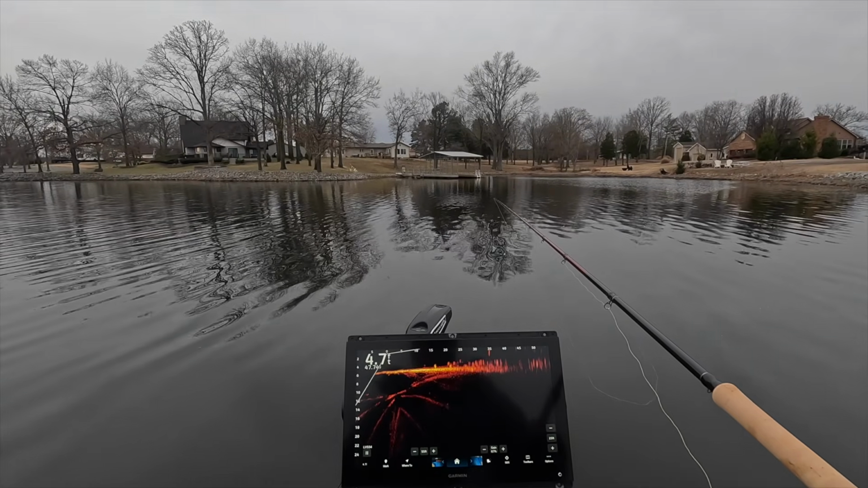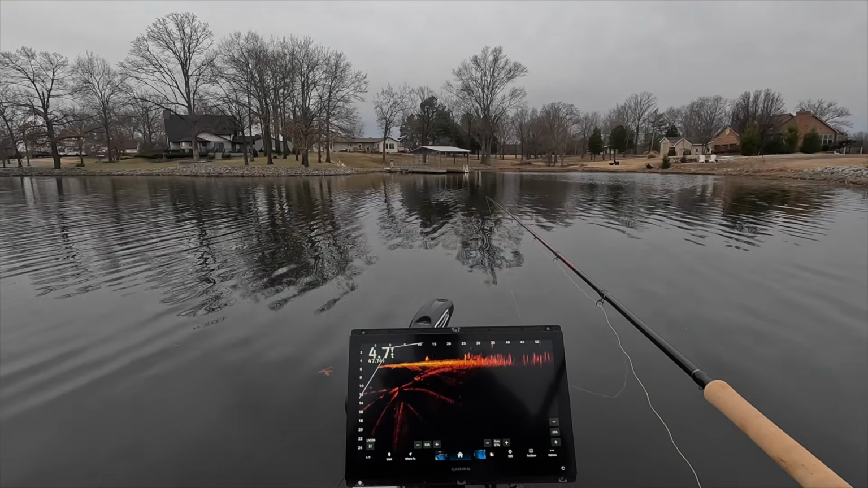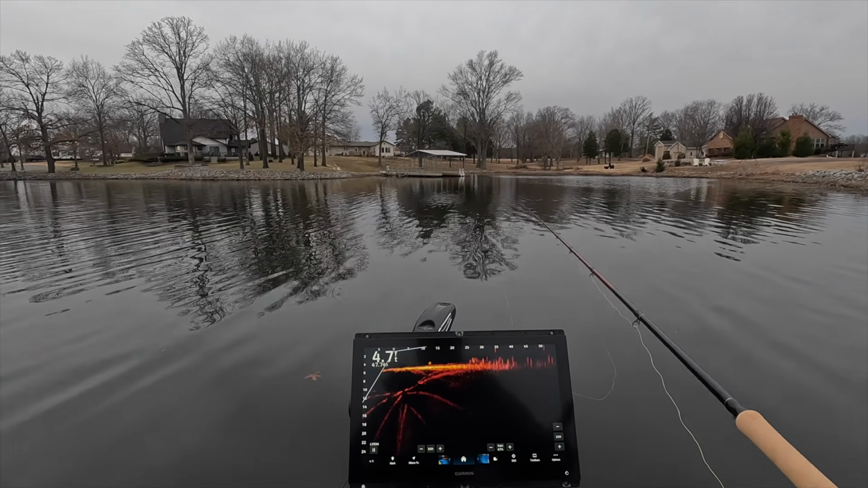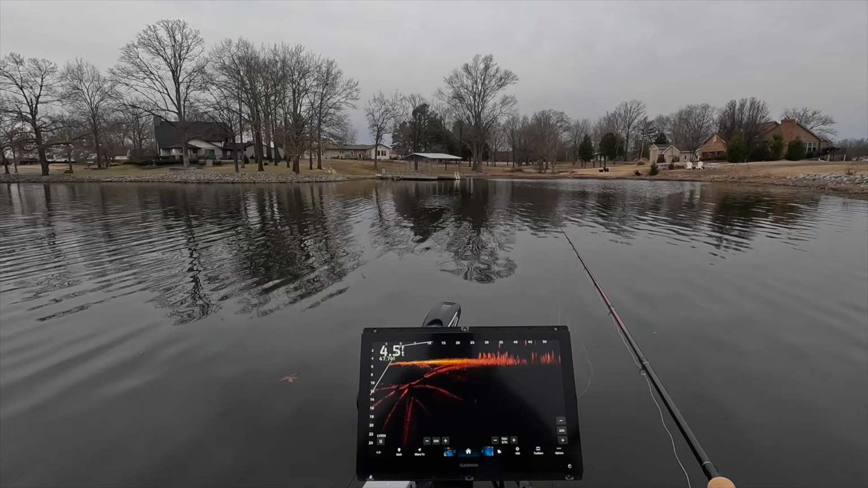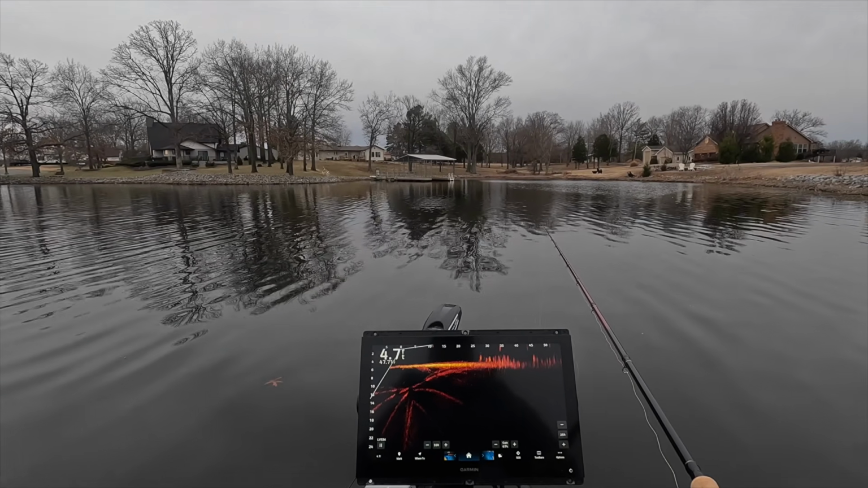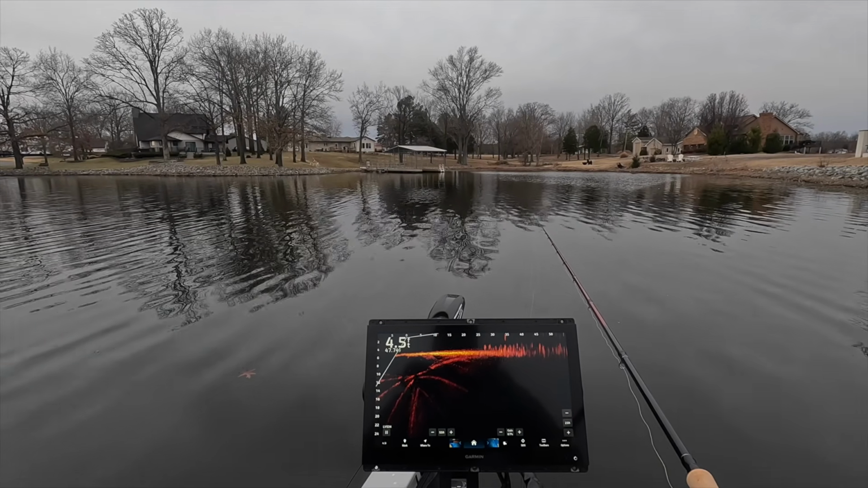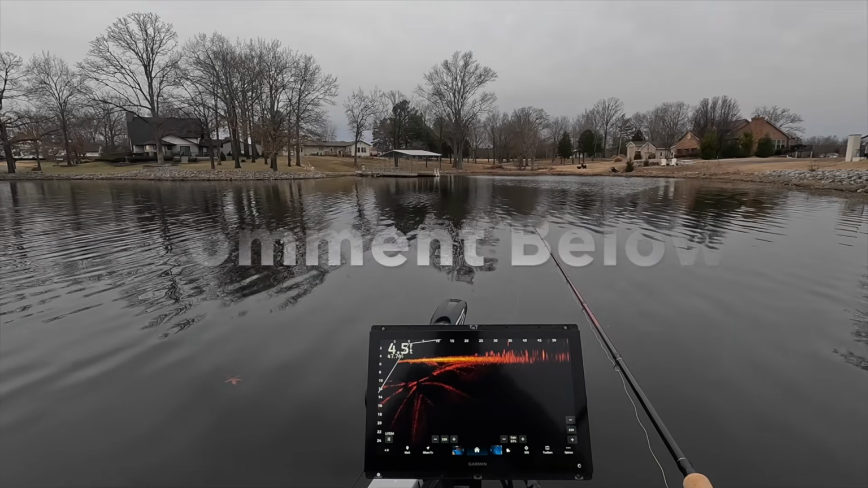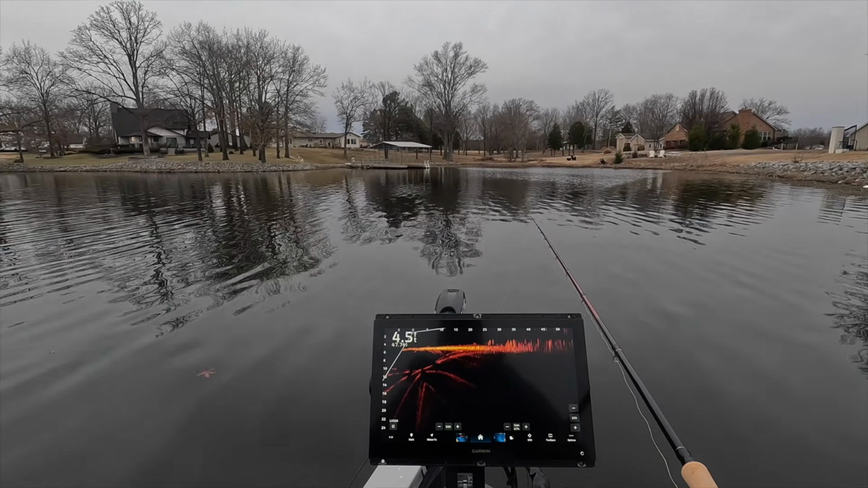Now that is a lot of fish swimming around a minnow. I'm roughly 30 feet out there. If you guys are curious about the rod I'm using, this is a new prototype. I shouldn't say anything about it yet, but it's a 12-foot rod. Comment below. I'd love to hear your thoughts on a 12-foot rod, if it's something you guys would be interested in.